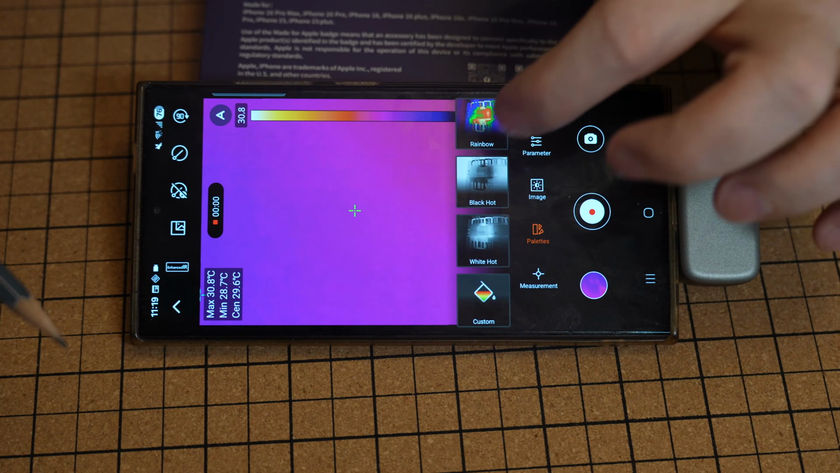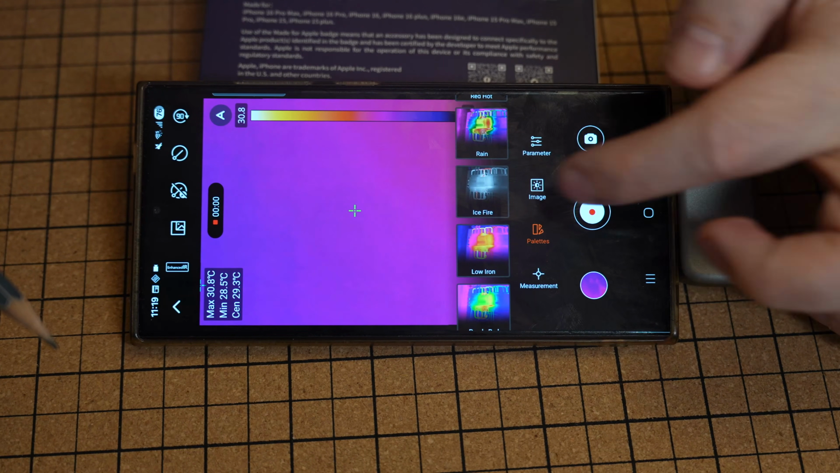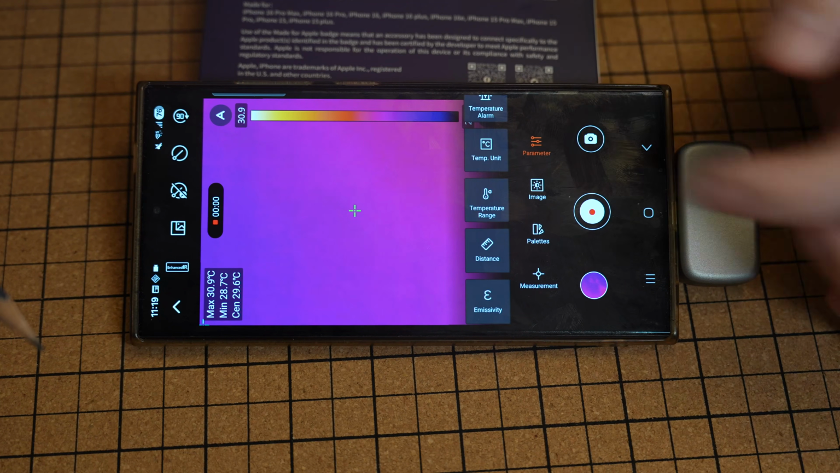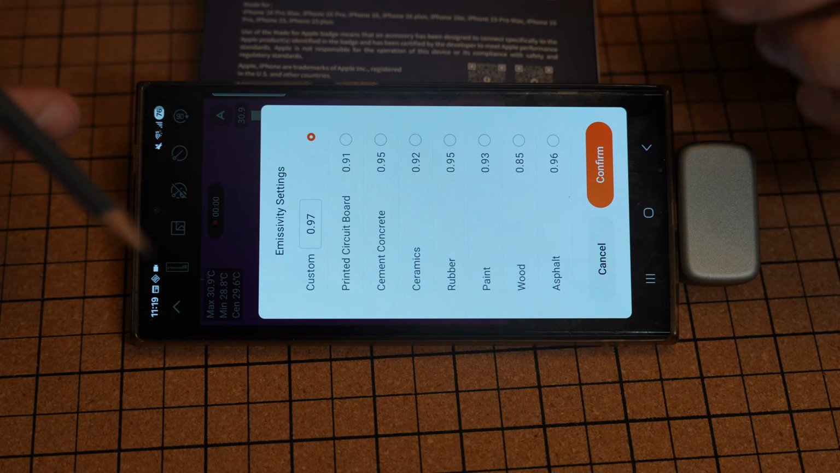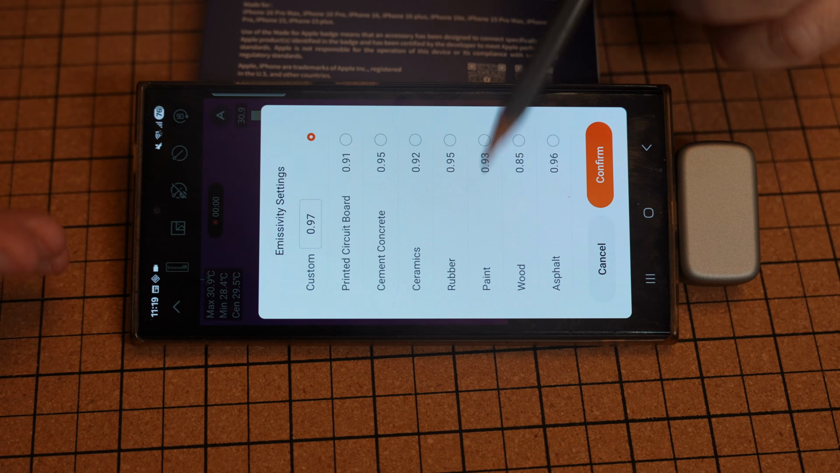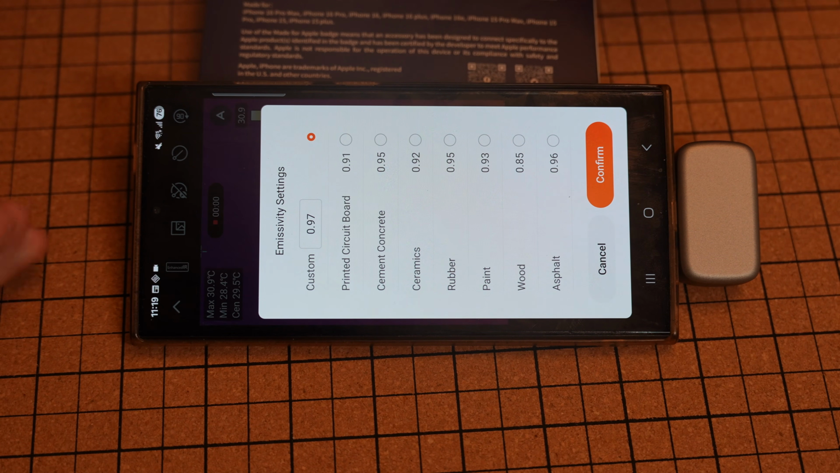Palettes, different scale palettes for this temperature range. I will play with this a little bit later. I know maybe what is important here. Yes, emissivity, because for correct usage it is very important to set this for the proper surface, because different surfaces need different emissivity settings to be applied.